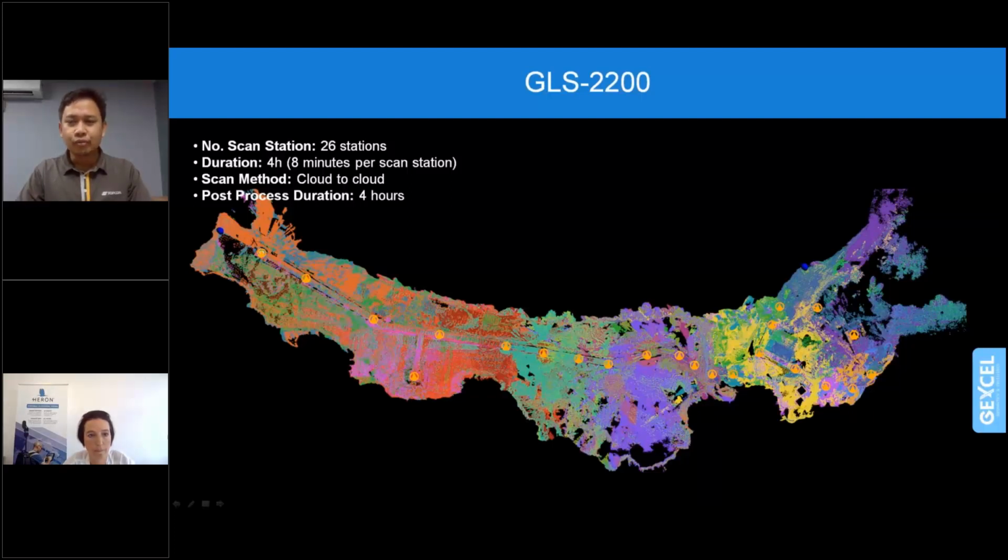After that, we used the cloud-to-cloud registration method in Magnet Collage software. It took another 4 hours to complete all the data and generate the 3D point cloud. So this is what we have done in 1 day at the Bewak Cave.